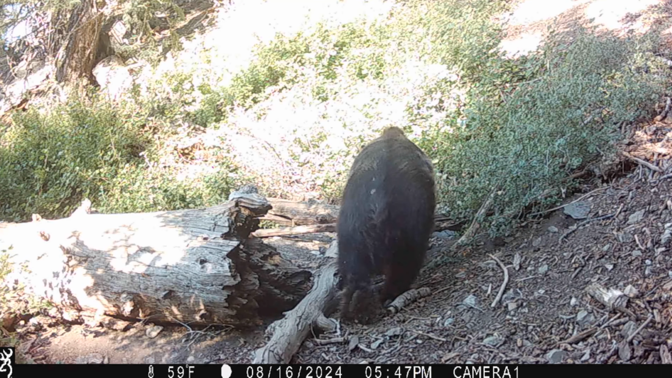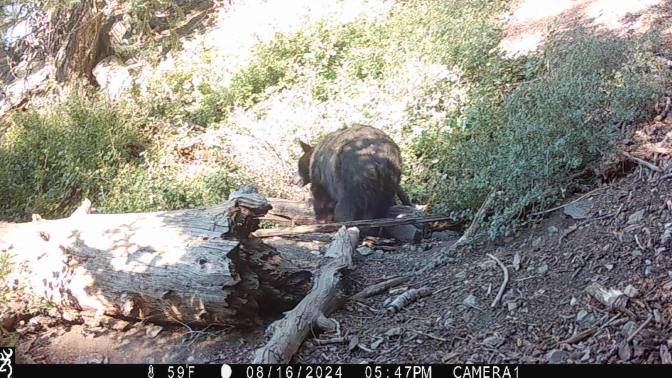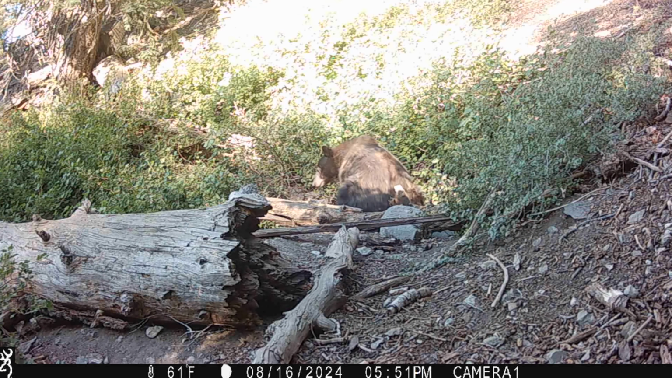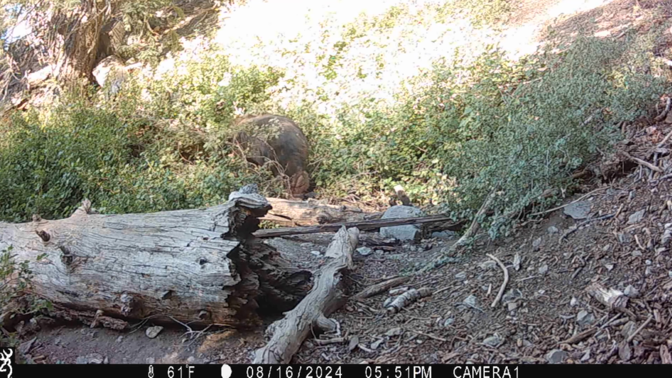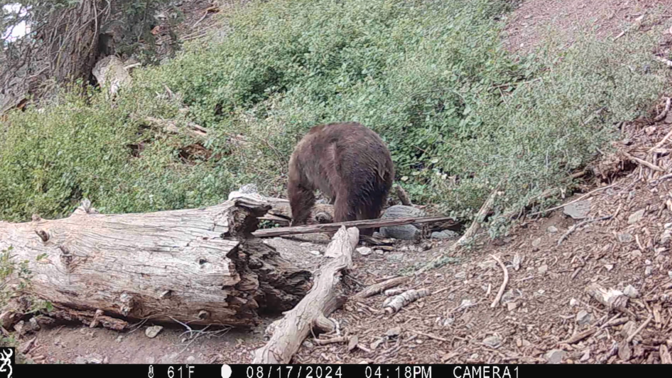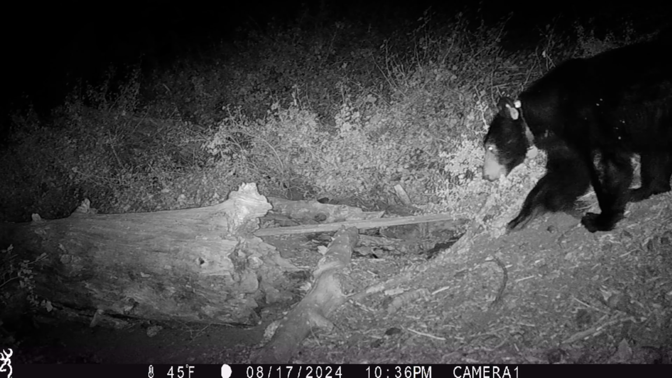I can't get over the size of this bear. I mean, he's just a big, fat, old, burly bear. When they have to stop to catch their breath, you know you got a good-sized bear. Gator's still around.